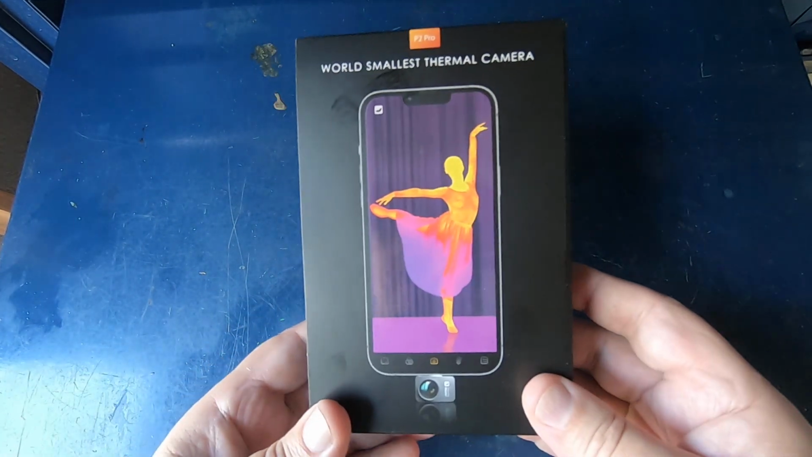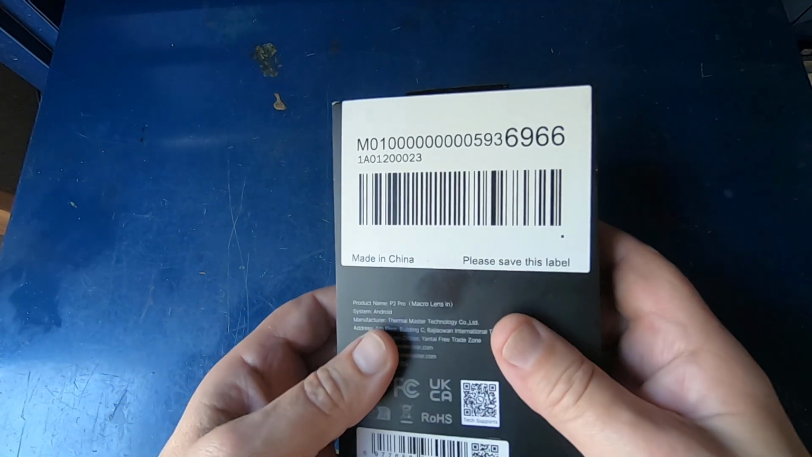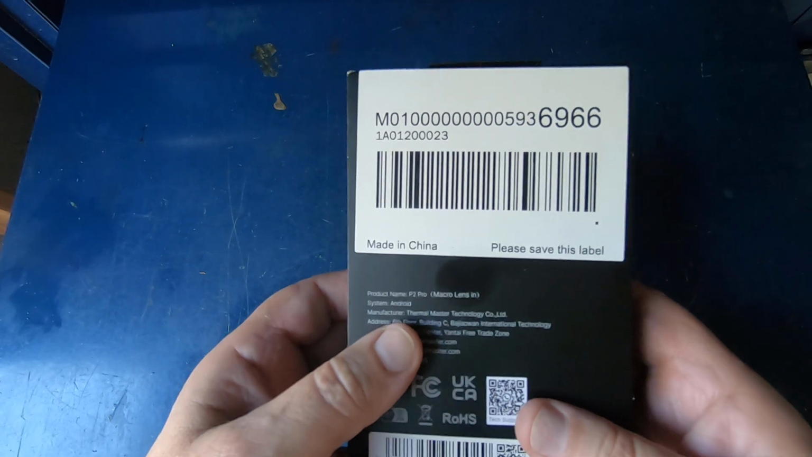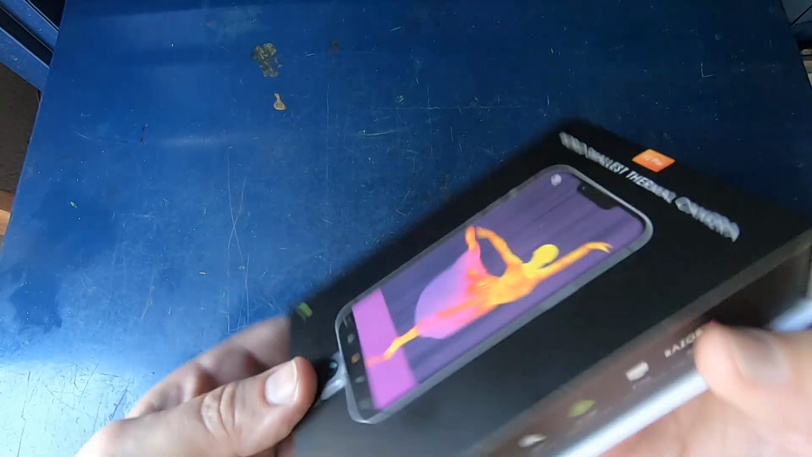So we got a new thermal camera sent to us today by Thermalmaster. This is the P2 Pro. This is for Android phones. A little bit of the specs on this is